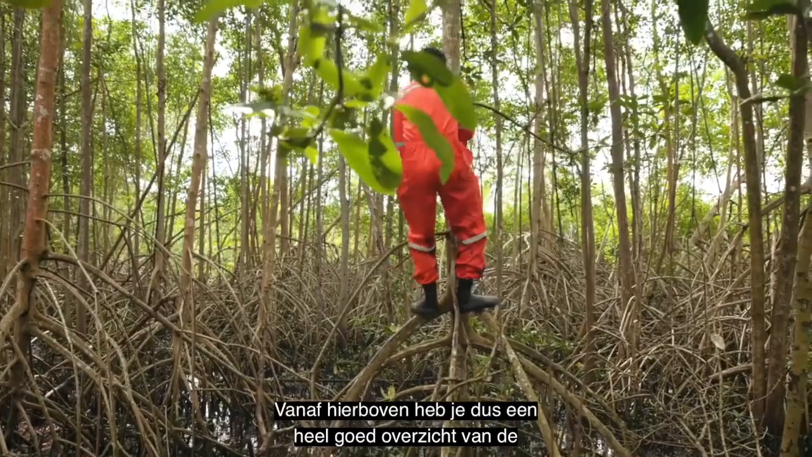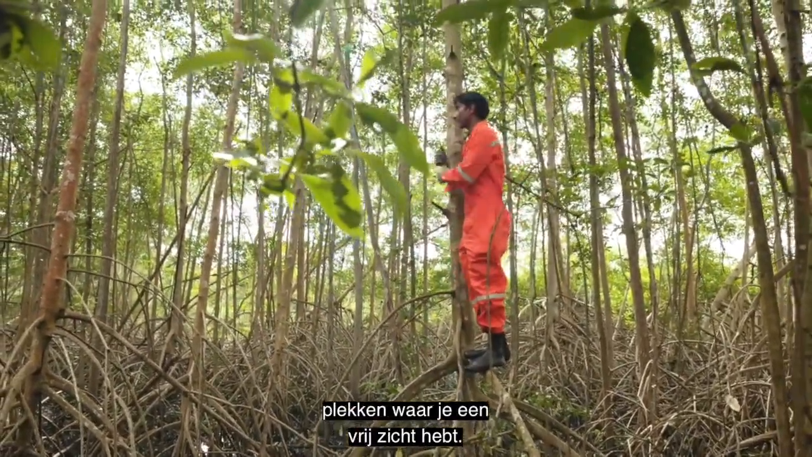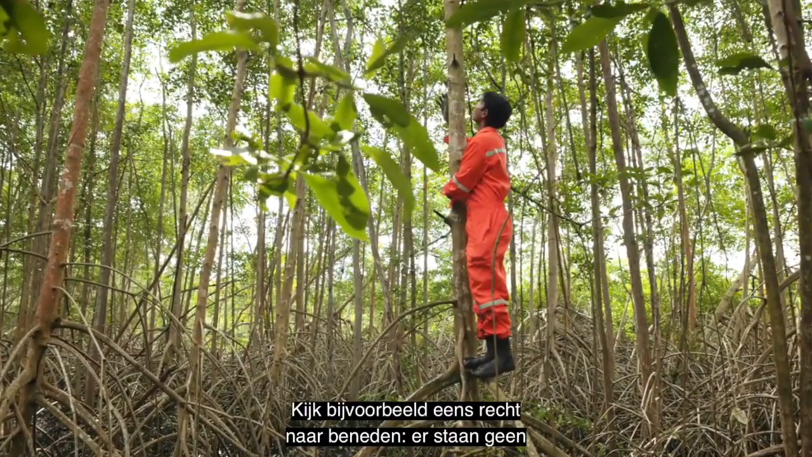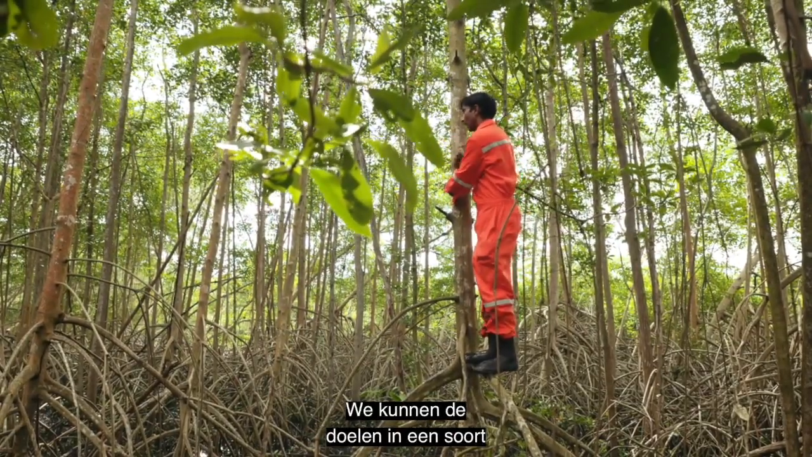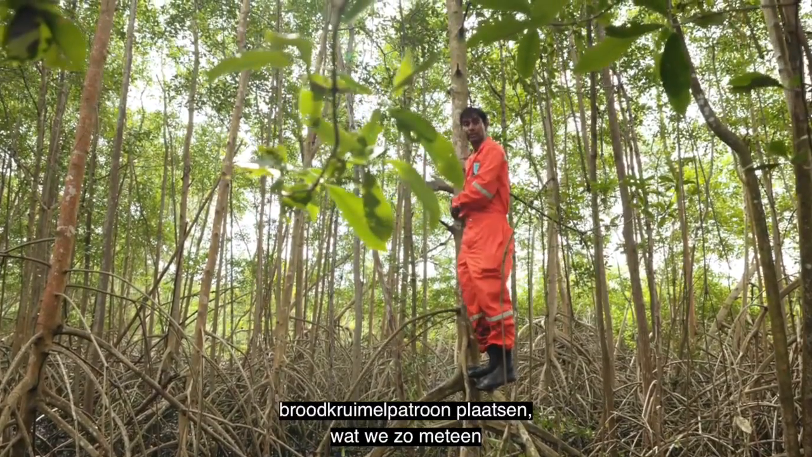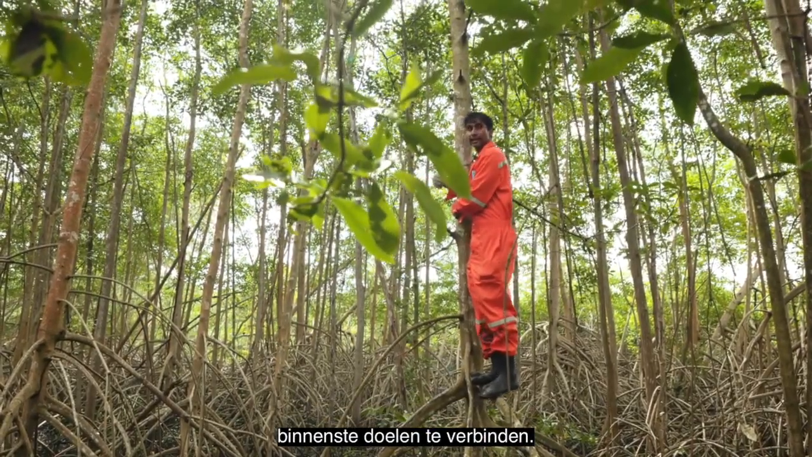So from up here, you get a very good perspective of where you have very clear sight lines. For example, I can see straight down there, there are no trees in the way, so you can get a good view of the canopy from that direction. And we can put the targets in a breadcrumb fashion, which we will demonstrate just now, to link the outer targets to the inner targets.